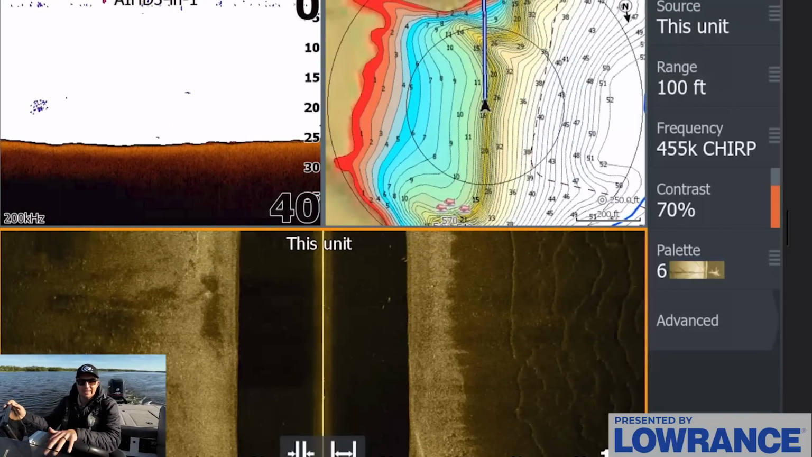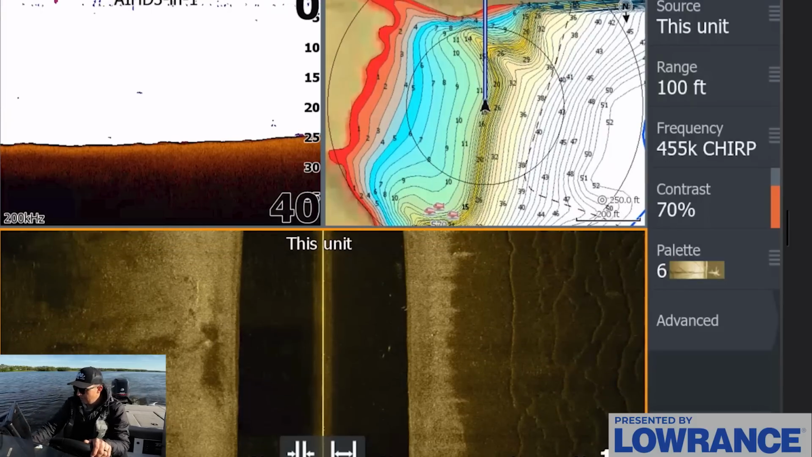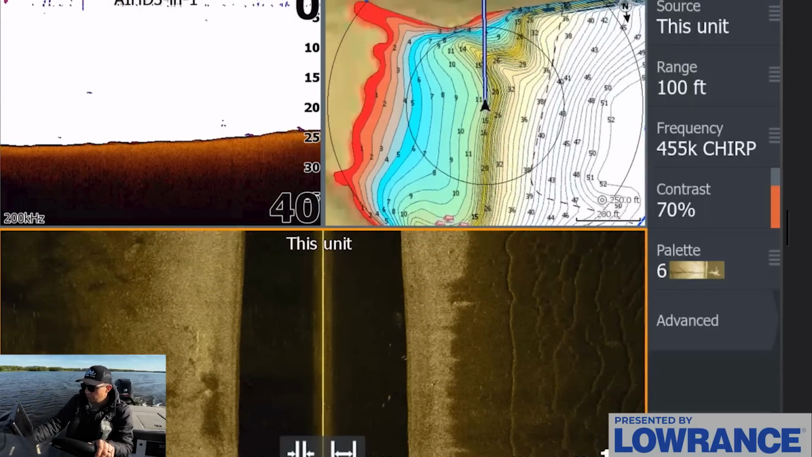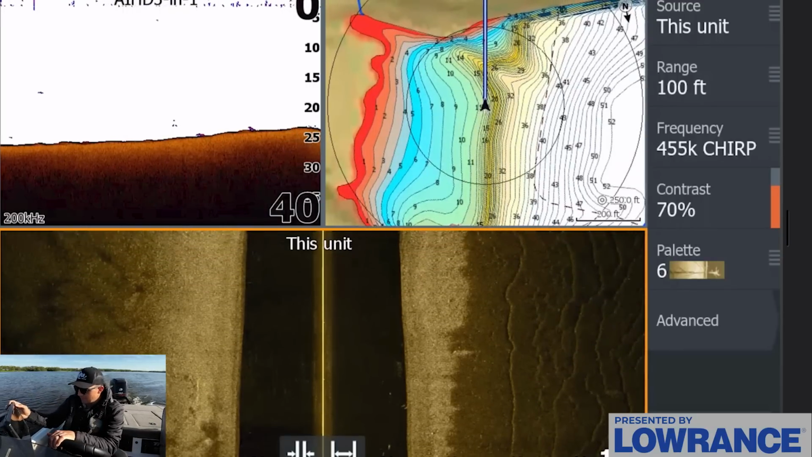But if we don't find anything here, that's not a big deal. It's just our first spot of the day. We're going to just keep graphing and looking around. But ideally, what I want to find is a group of anywhere from, let's say, 15 to 20 bass. If I can find that, I'll feel confident that I can actually stop and fish.